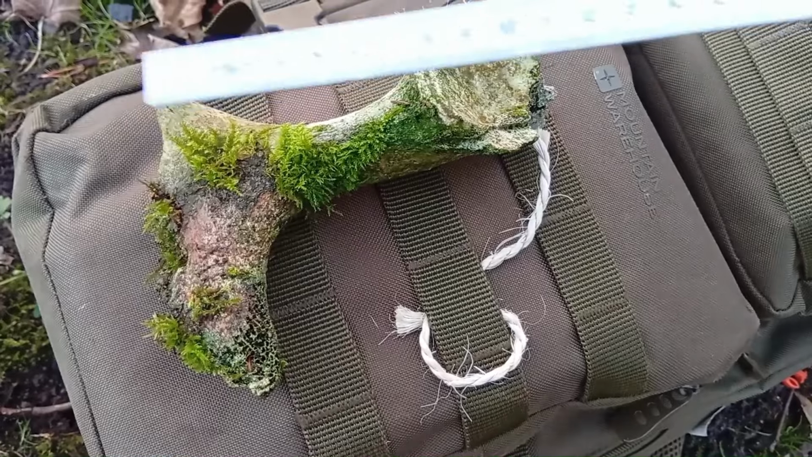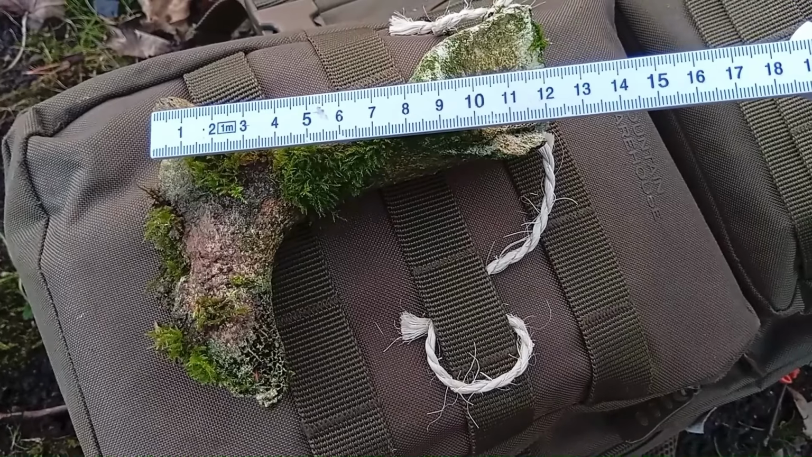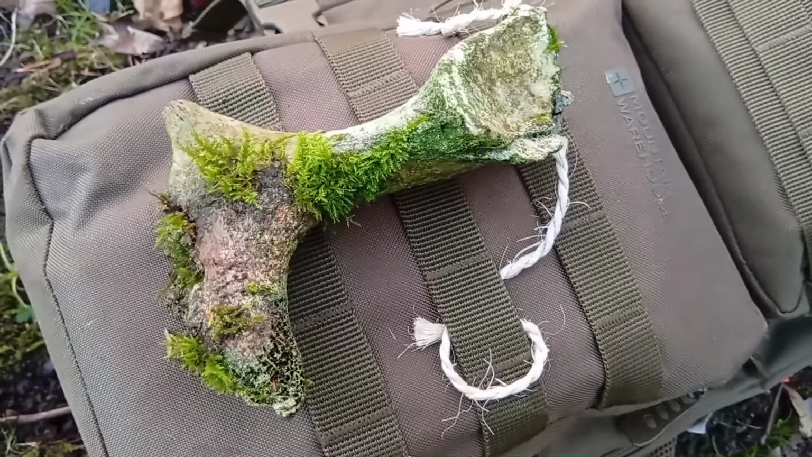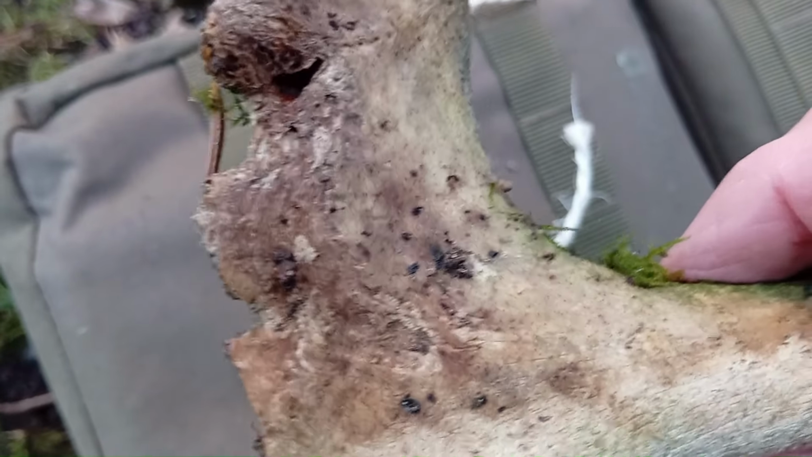Okay, here's a random find. Piece of bone, I'm not sure what it is yet. I'll have to figure it out when I go home. There's rough measurements, 12 by 9. Have a look on that side. And in fact, actually, I'll bring this up there. That's some interesting marks there.